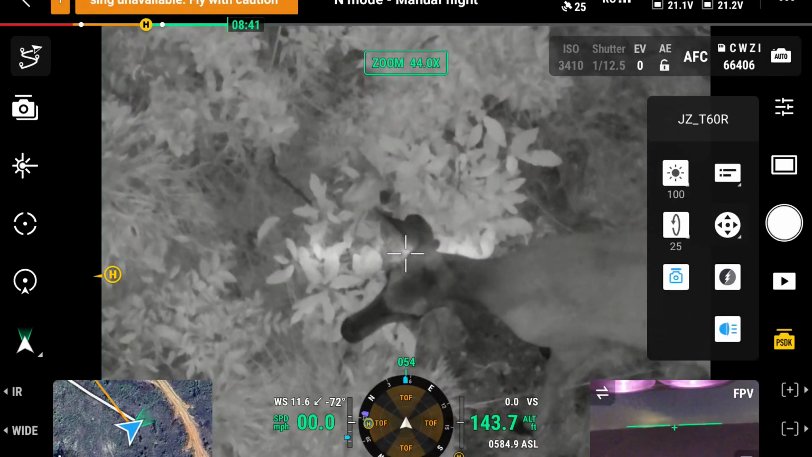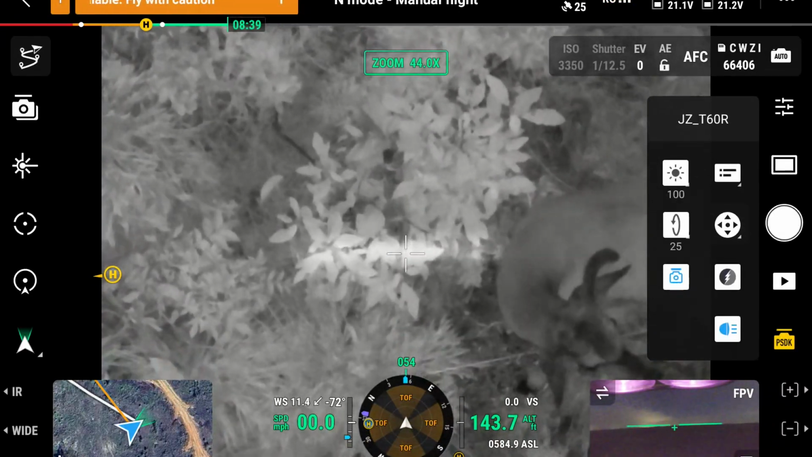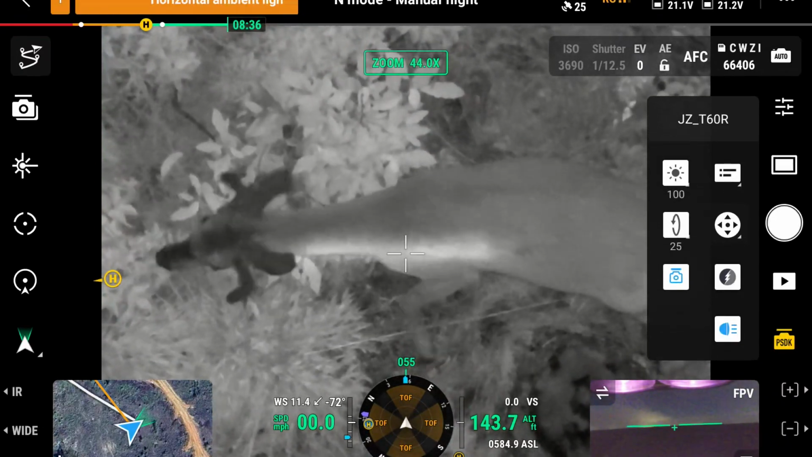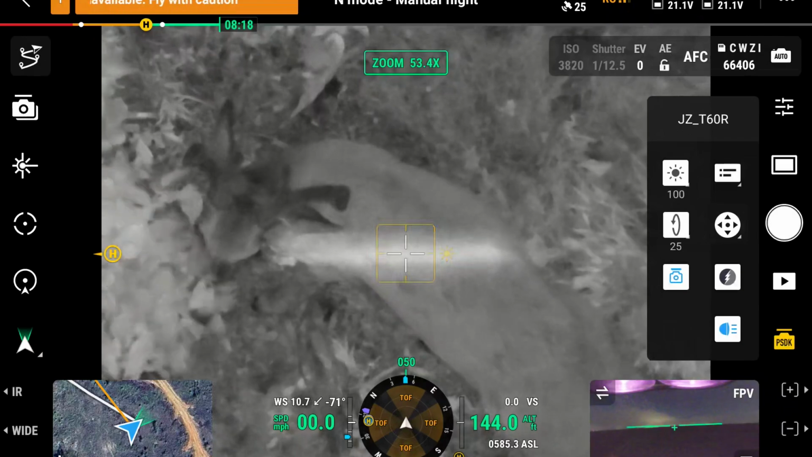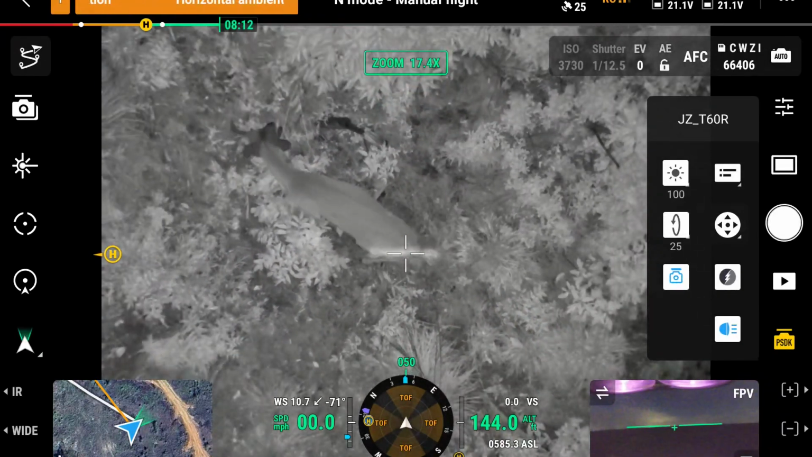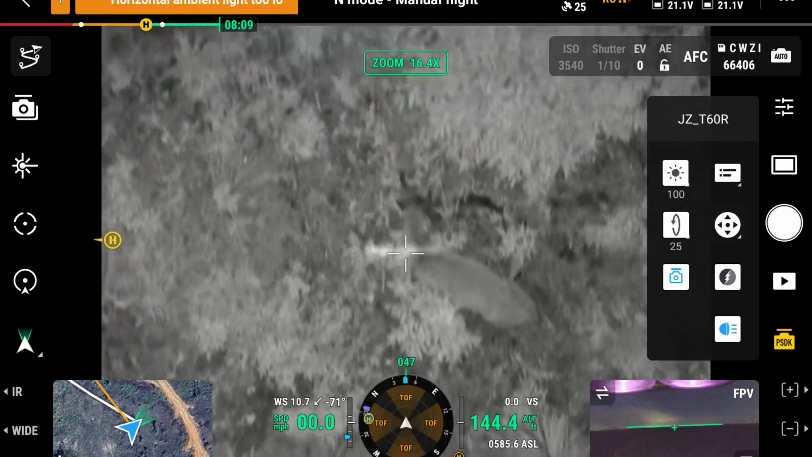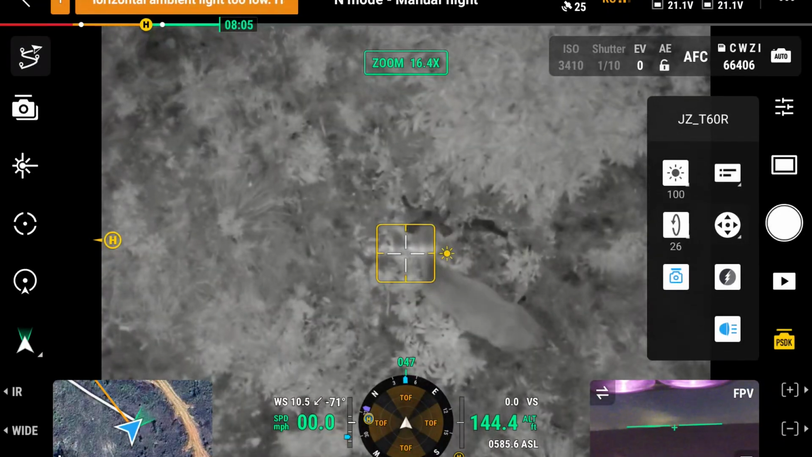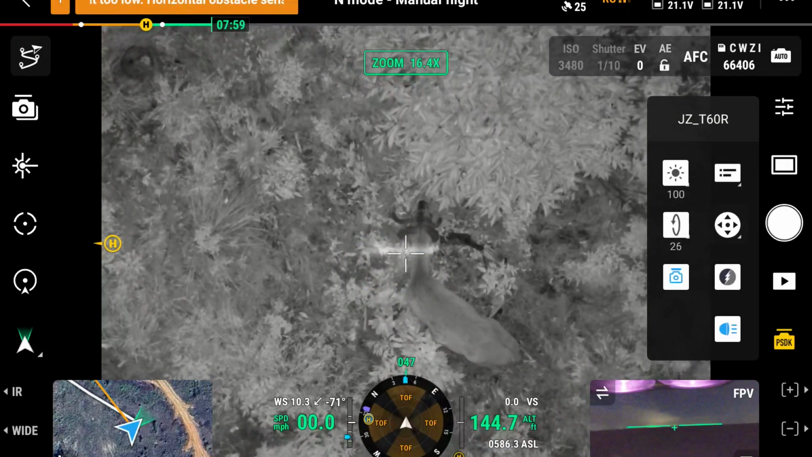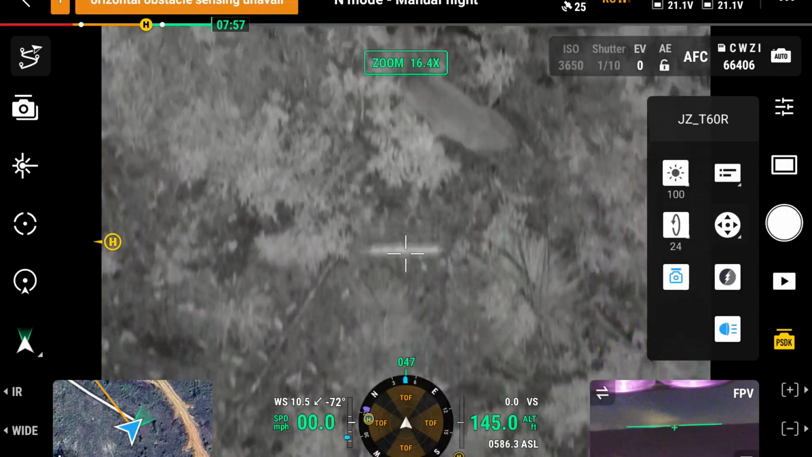And he's, well, I guess he's further away than I was saying. He's probably a couple hundred yards away from me right now. So that's pretty good. We're just going to watch him for a second. Now we're going to take the drone up a little higher.